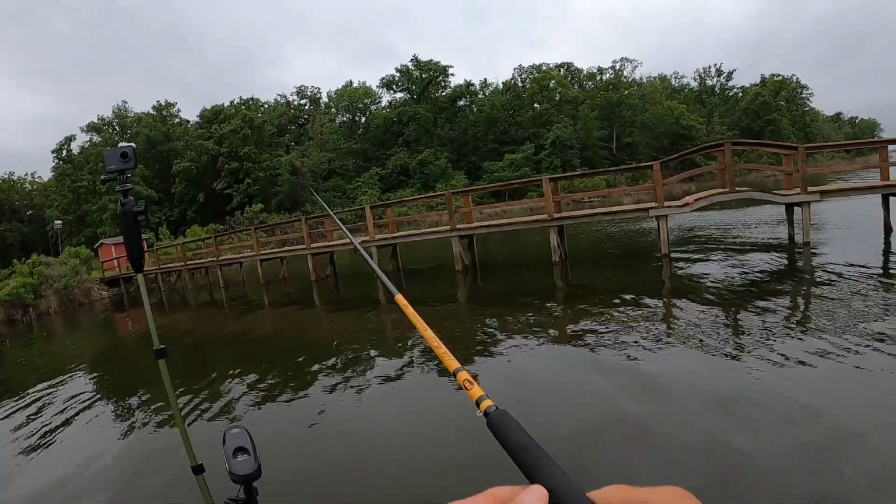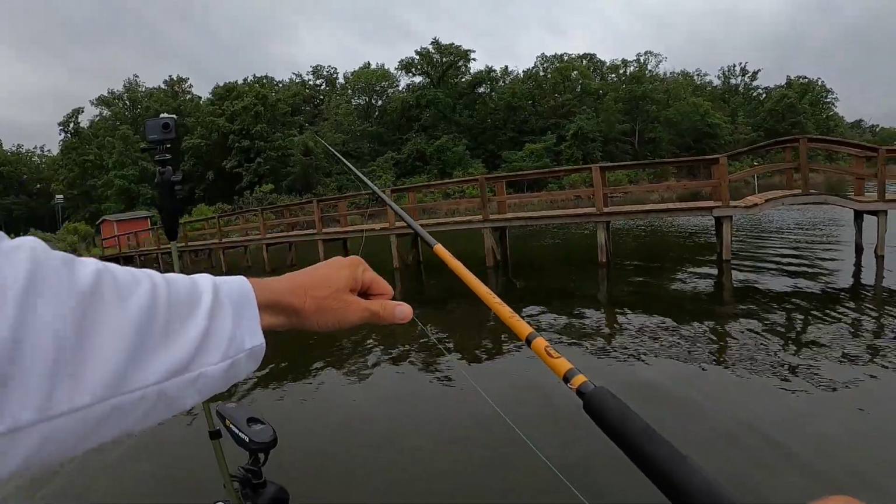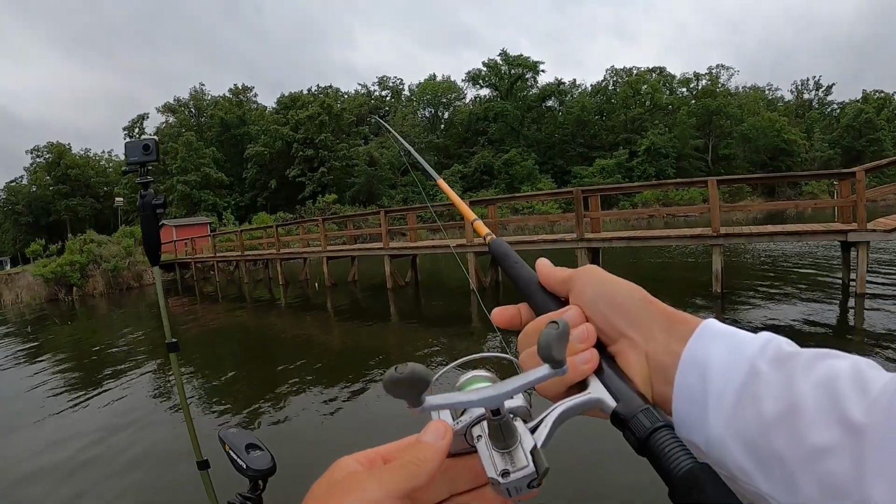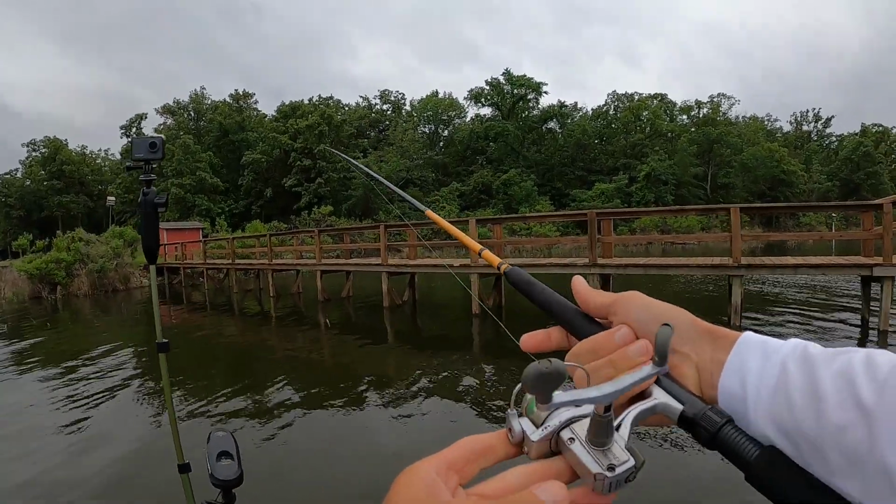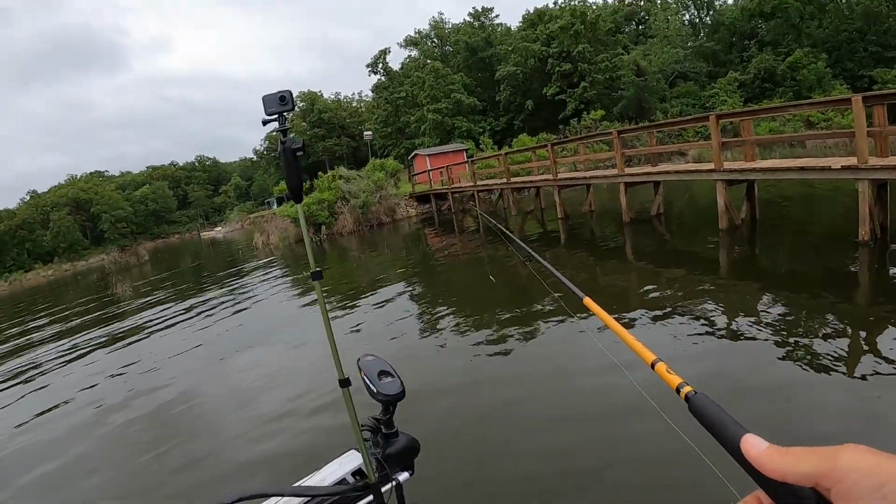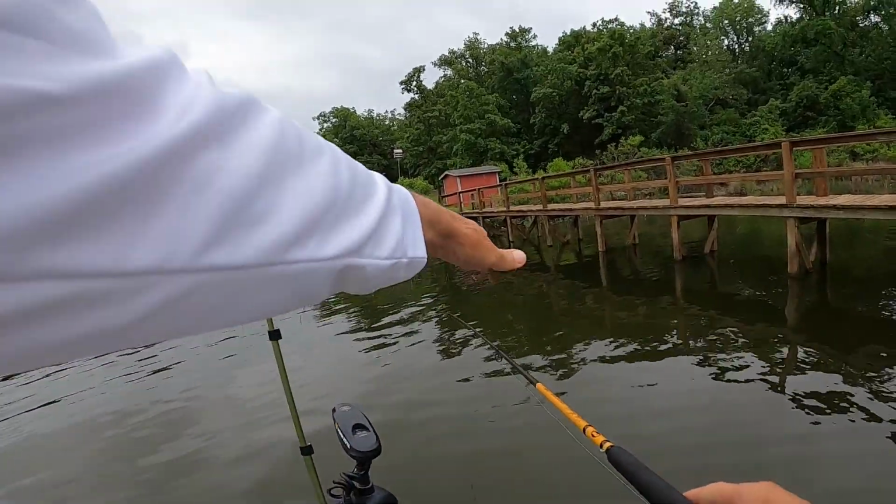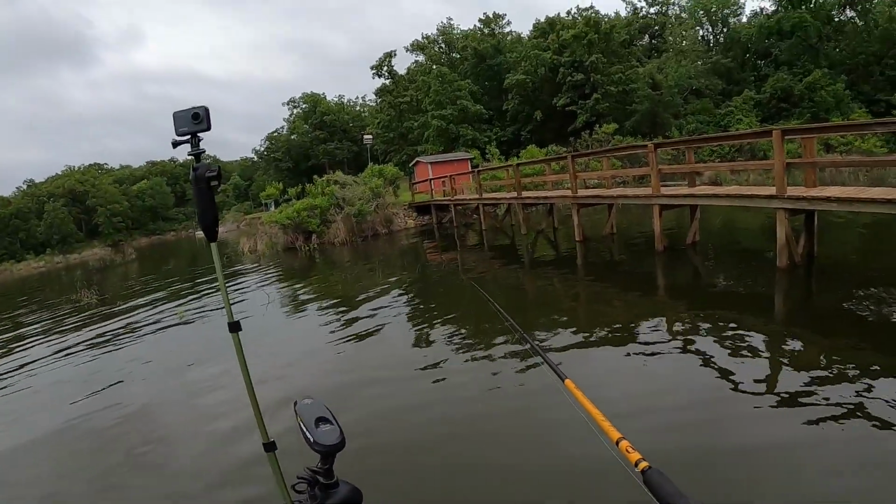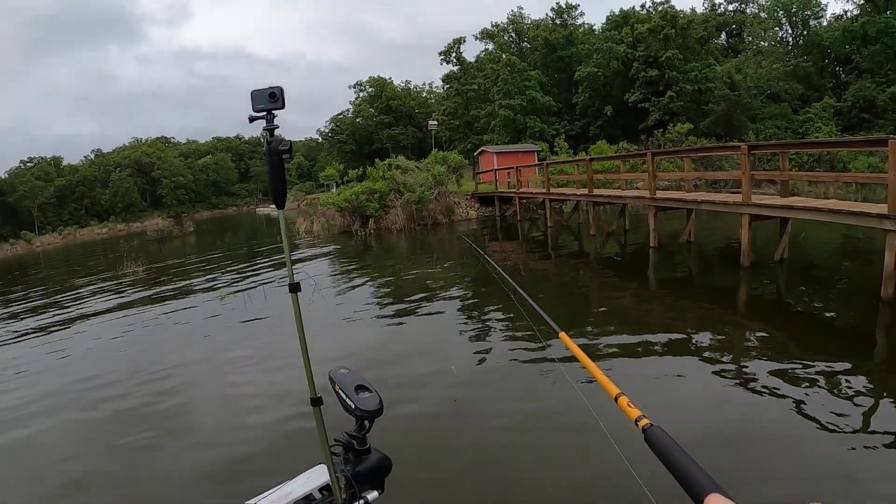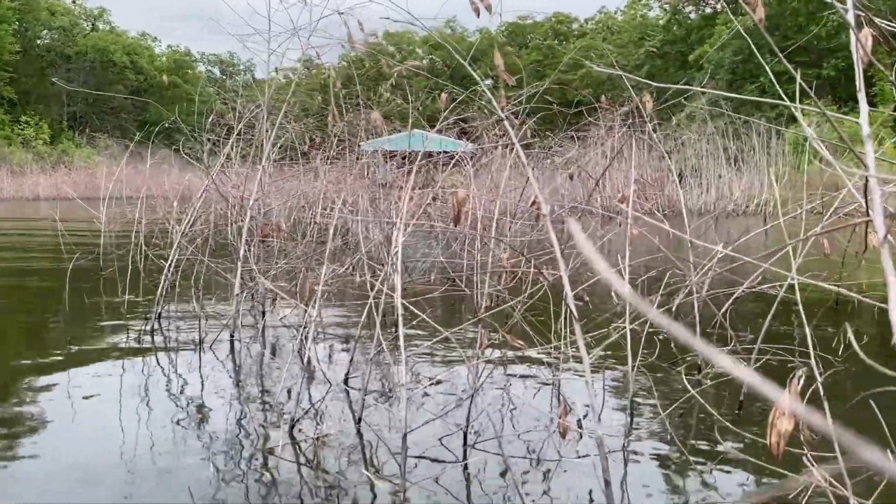I've got this on a 12-foot rod, and this is a 12-pound monofilament line, and just a little small 500 series reel, an old Shimano Spirex actually. So what I'm going to do is ease up here along this grass, if you can see it out here in front of us. This lake got down to about 6.5 feet low last summer, and so it made a weed line all around the shoreline where the lake level was.